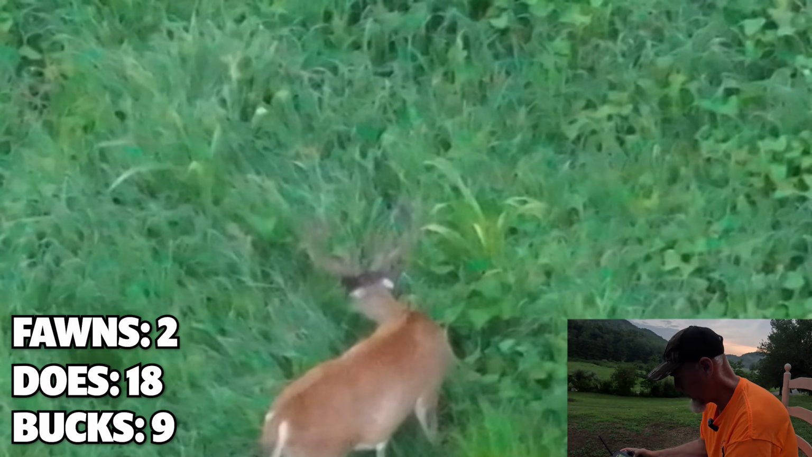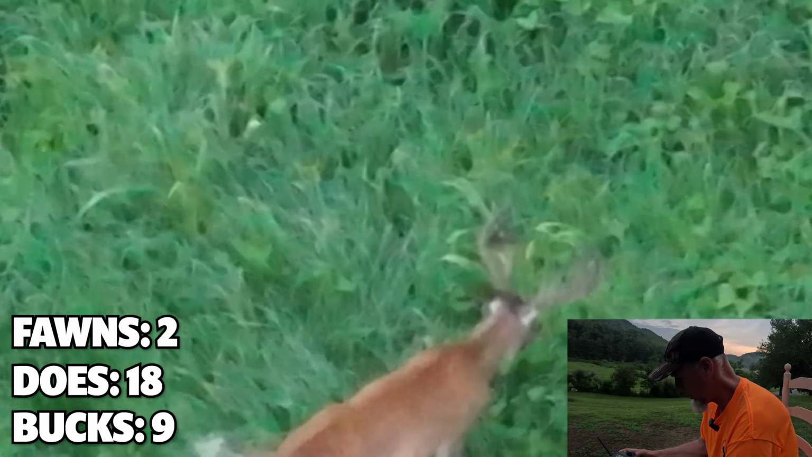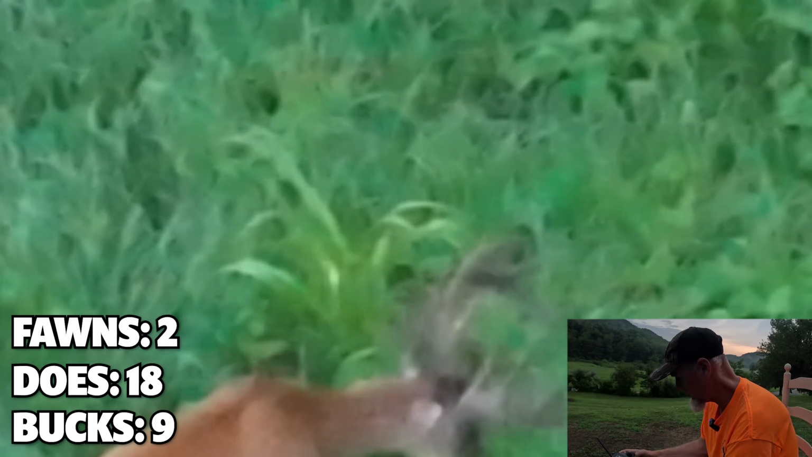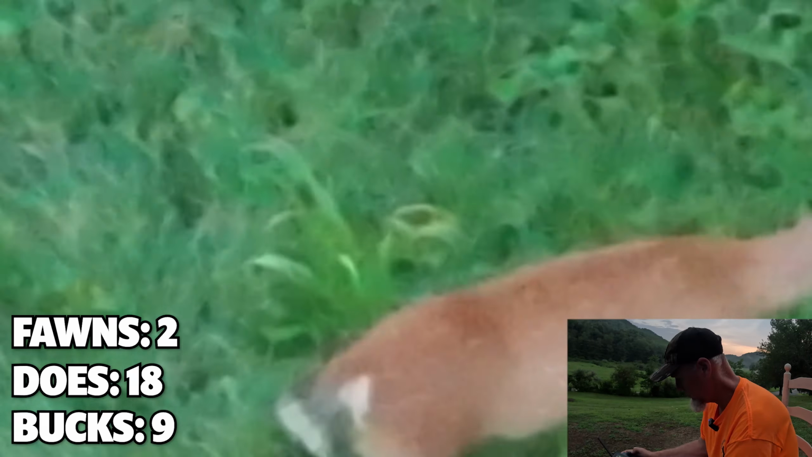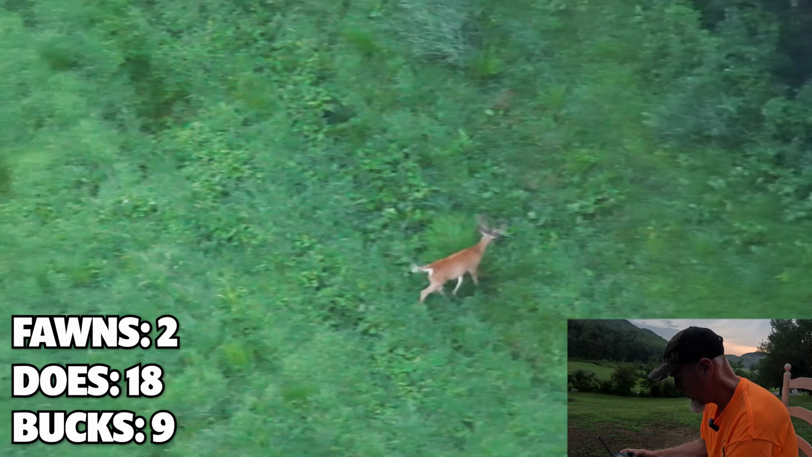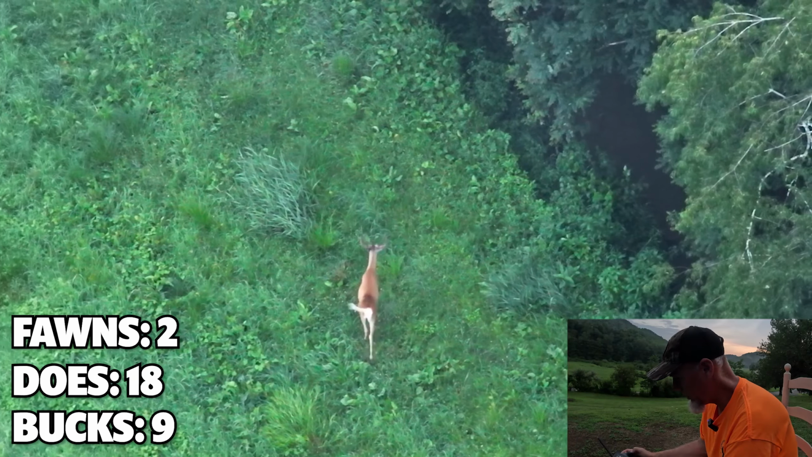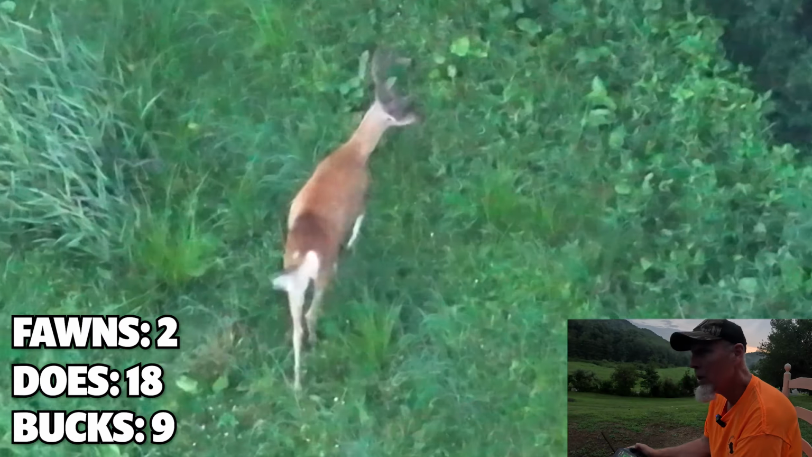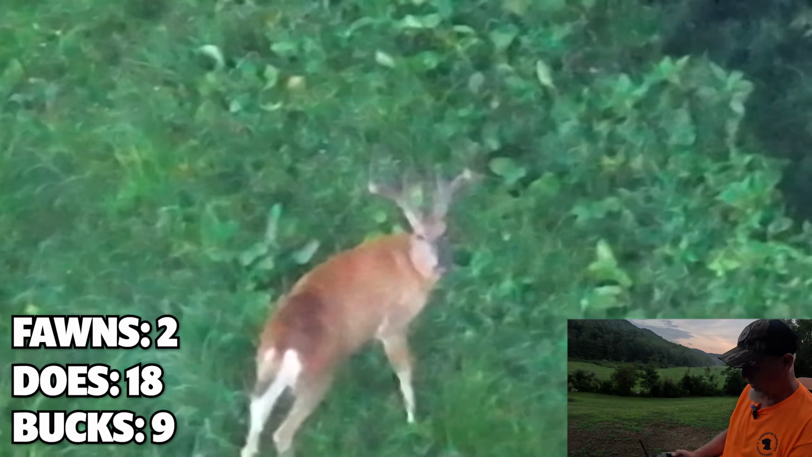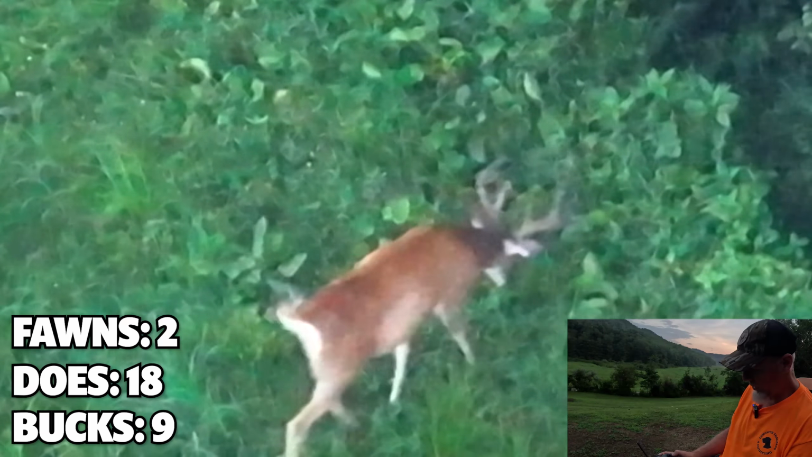Man, I can't see him very well. Right there's a shooter buck. Big, pretty buck. There we go, folks. That's why we do gender reveal flights. And knowing where that deer came out of, we'll know where we can go set some mock scrapes this week and start figuring this big boy out.